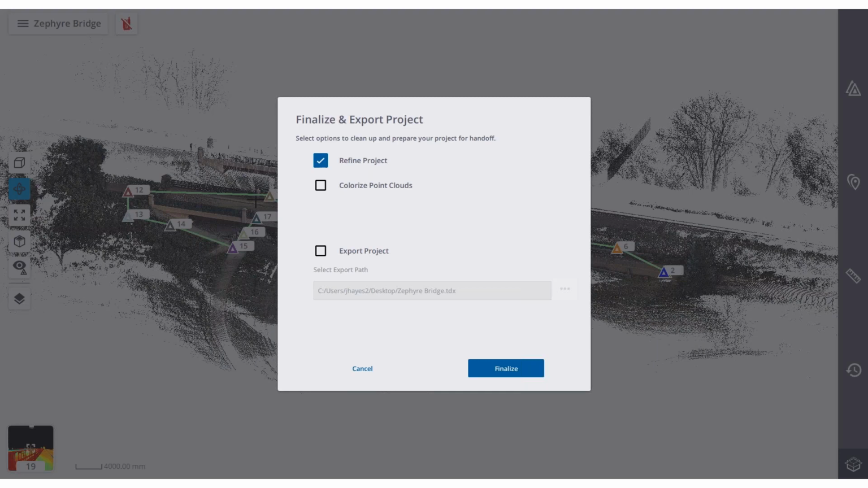Now, the first thing that we have is refine project. That is the ability to create cross ties between each of your scans in the registration. As I mentioned earlier, when you're scanning in the field, you're connecting one station to another, generally the station right before it. But at the end of the project, we want to create cross ties to create a strong registration across the entire project. So that's what refine is.